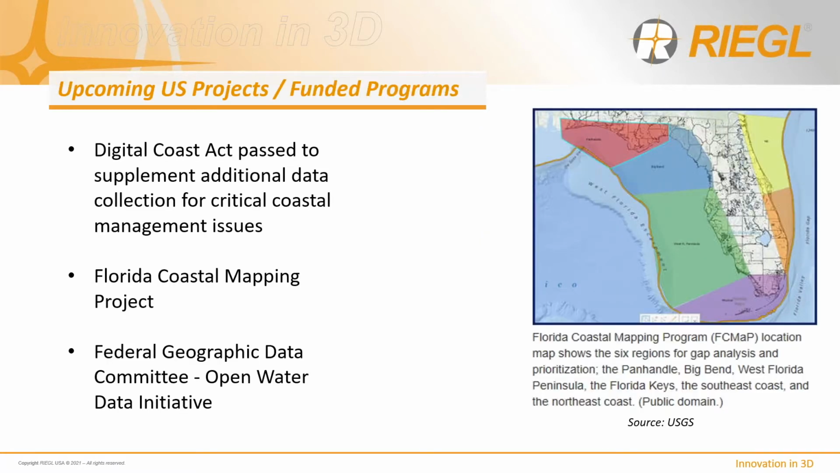So why are we talking about bathymetry, you might ask yourself? Well, last year, the US Congress passed the Digital Coast Act, and it's providing more funding for more data collections. And if there's going to be more data collections, we need to provide you with more sensor options to collect the unique coastlines of the United States.